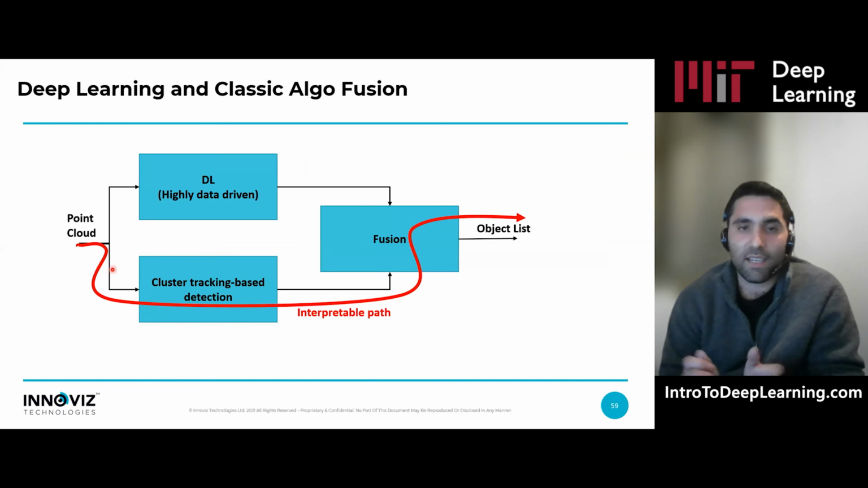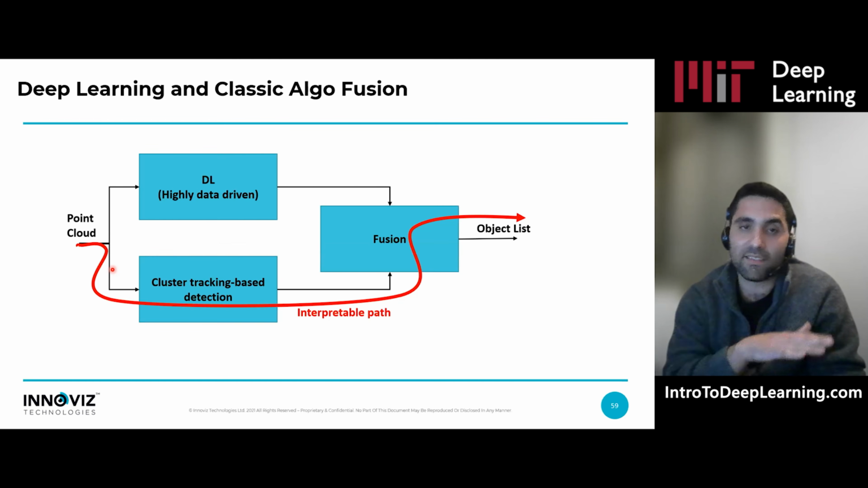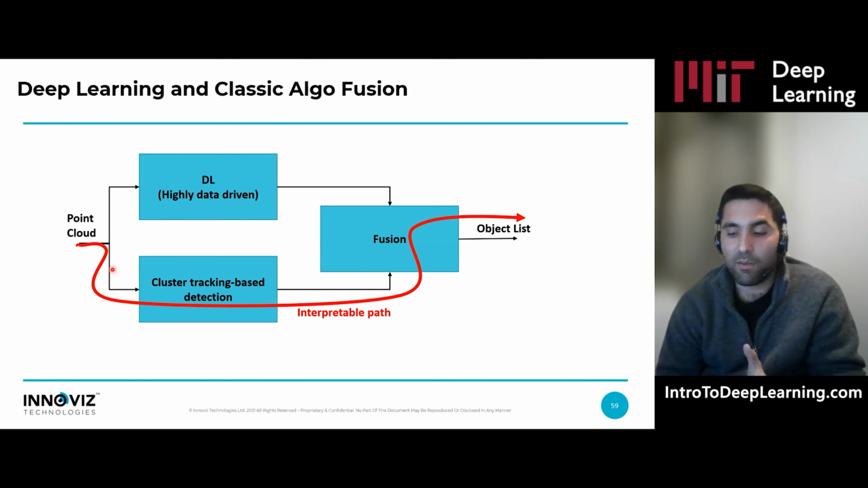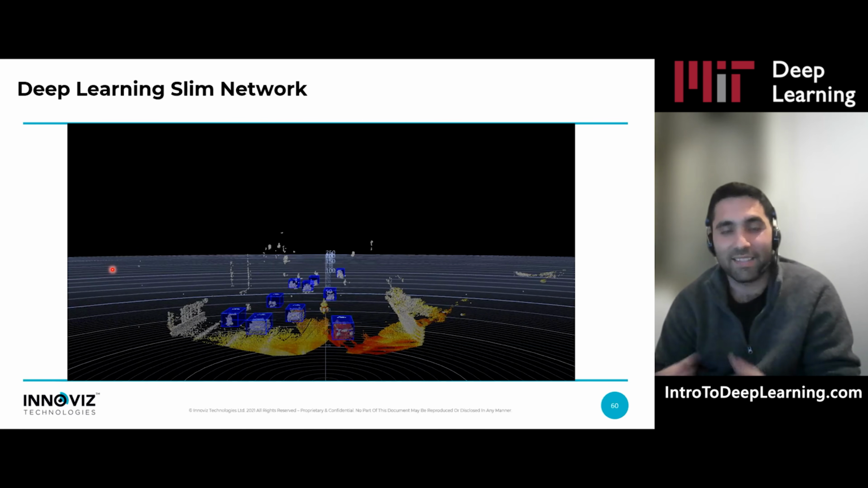So once we did this, we actually gain one more thing, which is again important in safety critical systems. The clustering path and the fusion is a fully interpretable path. It really helps to get to the root cause of problems and look at the system as a white box, so you can understand exactly what it does. In some cases, this is important. It's really useful that you have a safety path which is fully interpretable. So this is how it all kind of adds up.